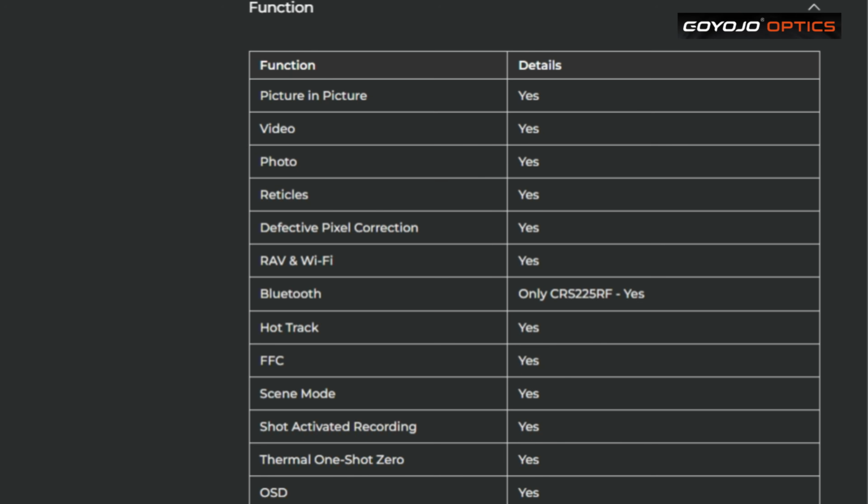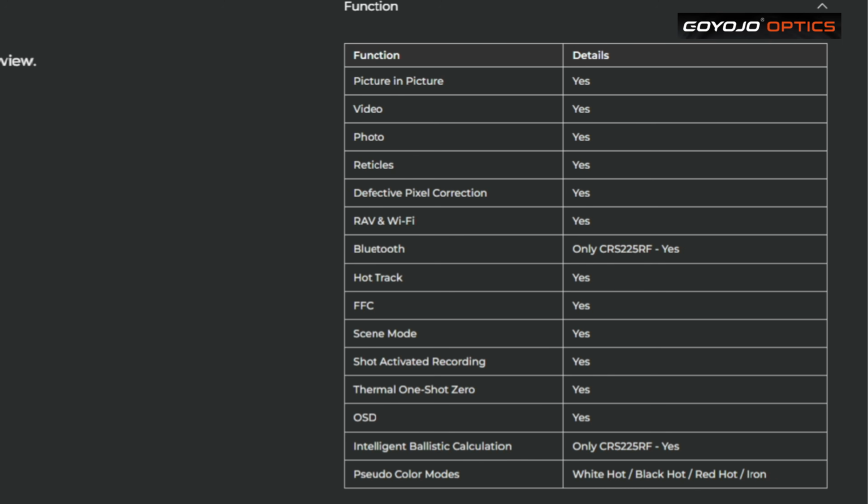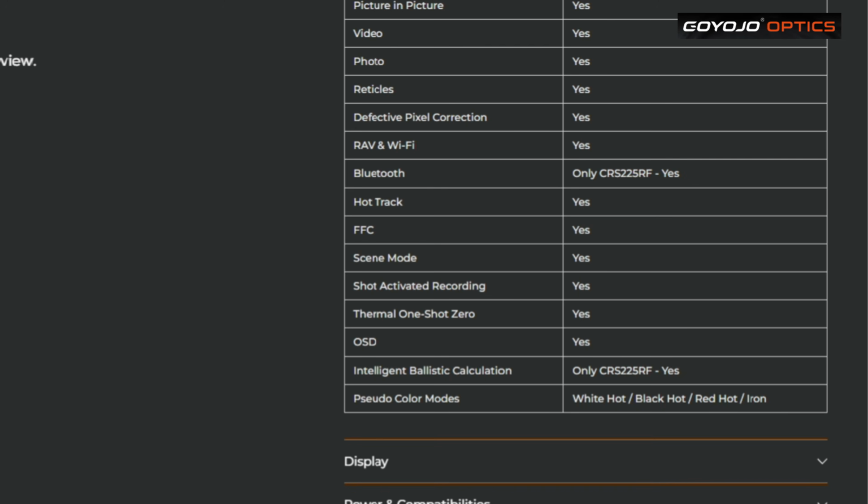So depending on what weather it is, you can set the scene mode up for that particular weather. Shot activated recall yes. Thermal 1 shot 0. On-screen display yes. You can switch that on or off, but you're better off leaving it on so you can see what's going on. Intelligent ballistic calculation yes, and pseudo colour modes: white hot, black hot, red hot and iron. So I found it to be really good looking through it, and basically depending on what palette colour you choose determines what colour reticle you'll use as well.